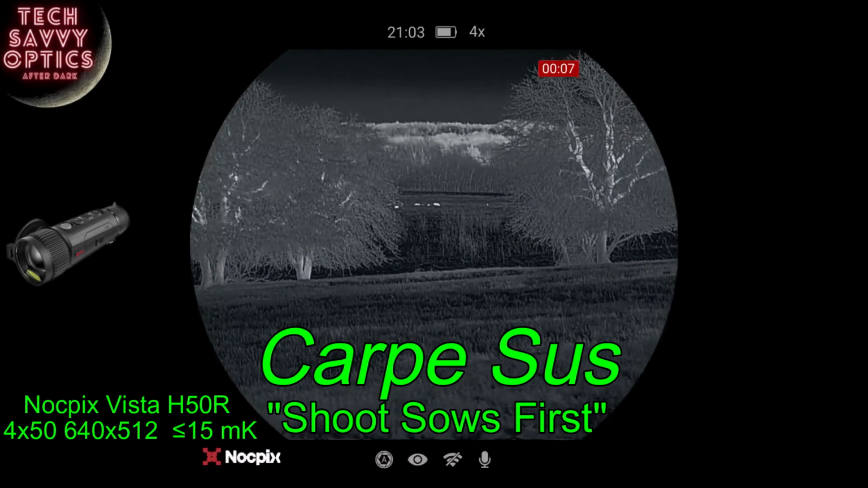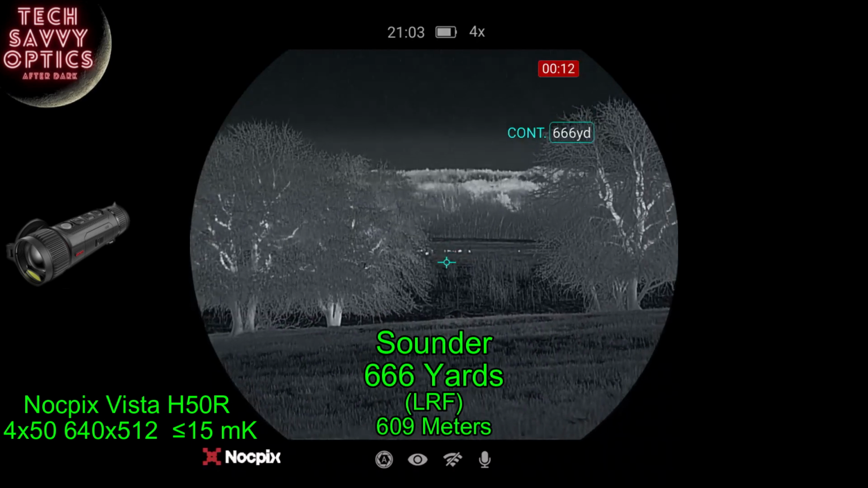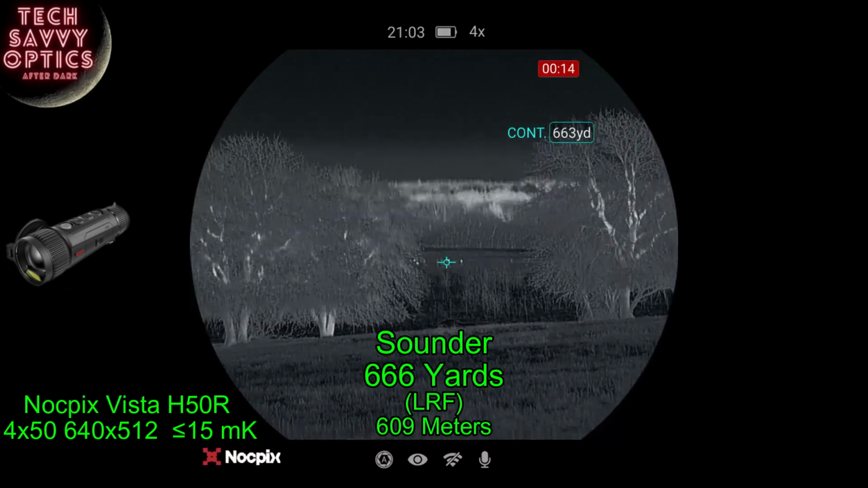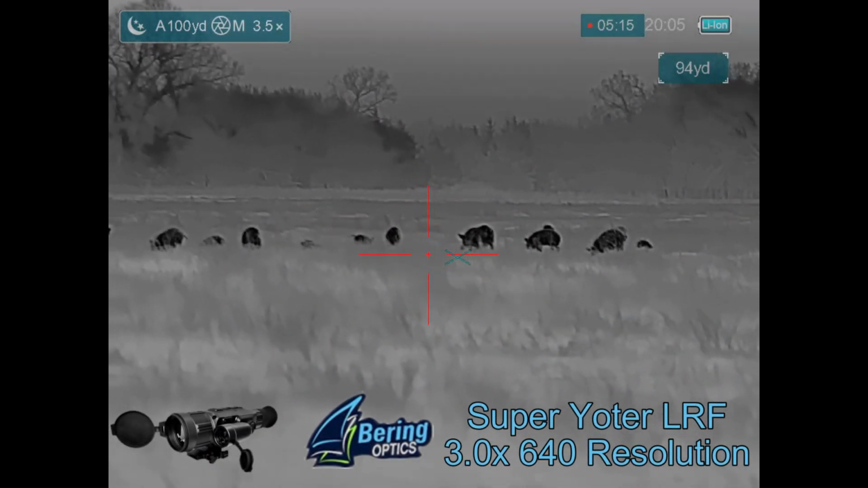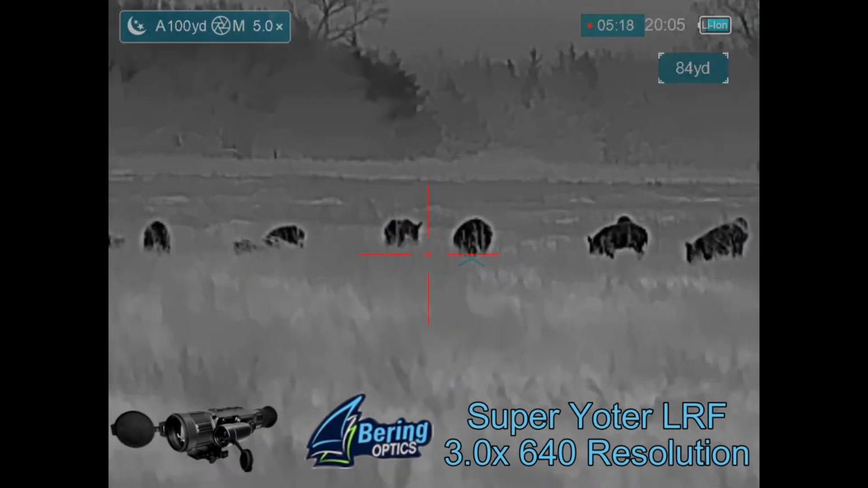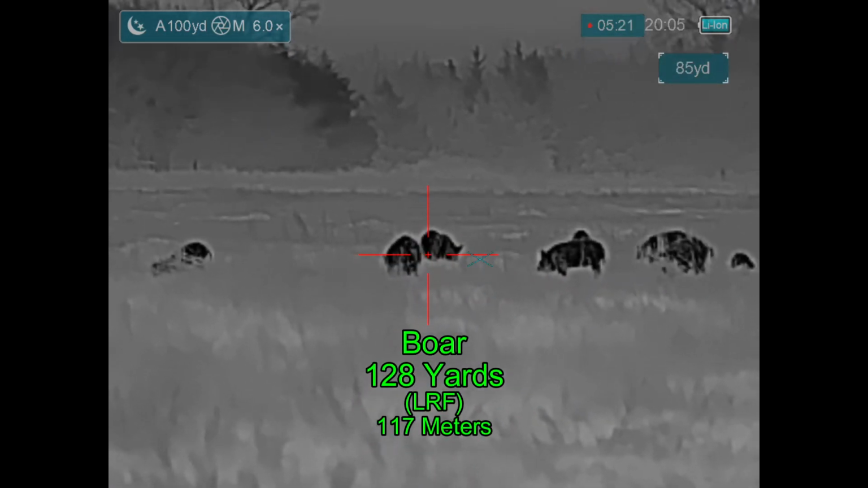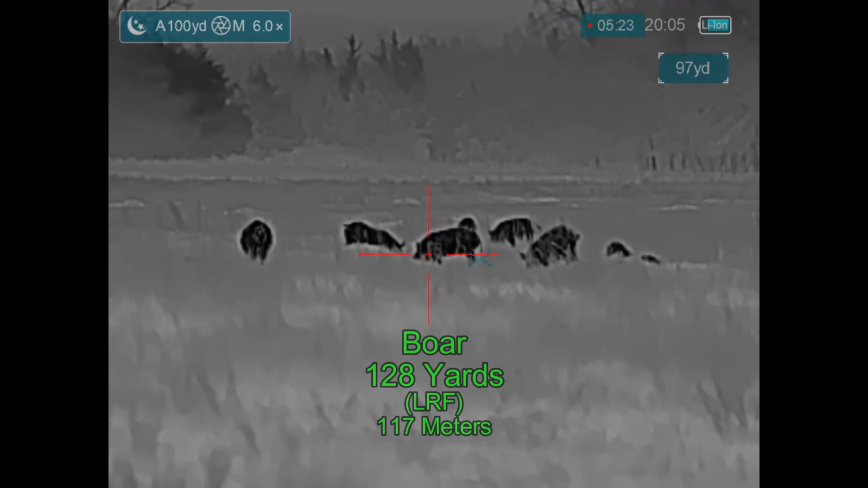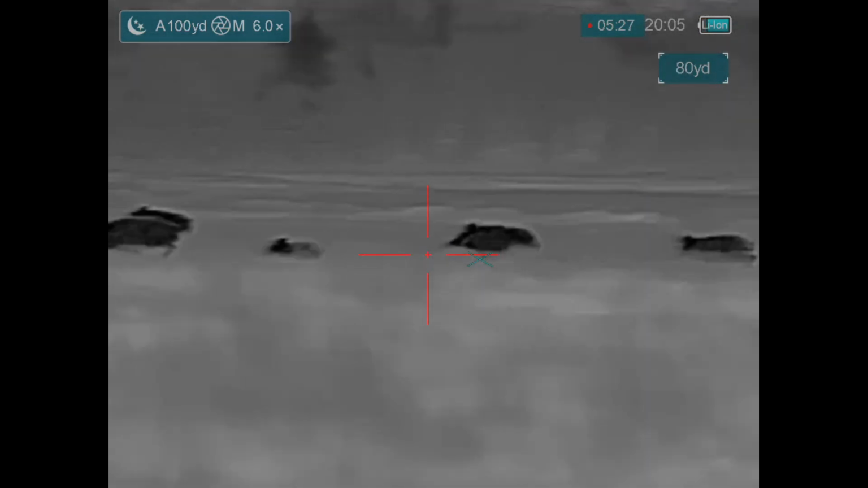Carpaces when hunting up in North Texas. I'm getting video right now through my Nocpix Vista. And the hogs are out there a hell of a long way away, considering I've got to go through a slight marsh to get to them. Now I'm set up. I've got wet feet, adrenaline's going, and I've got a full moon. Here we go. Drop the first hog.